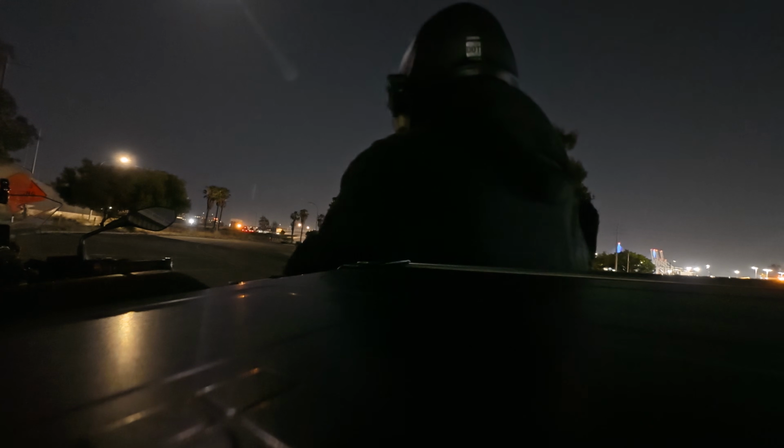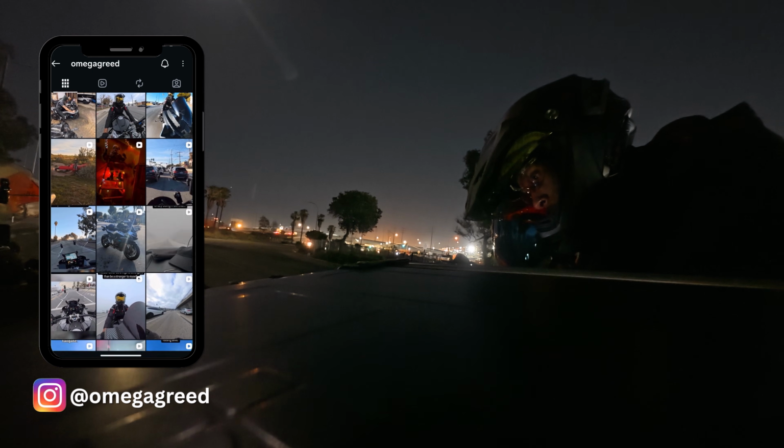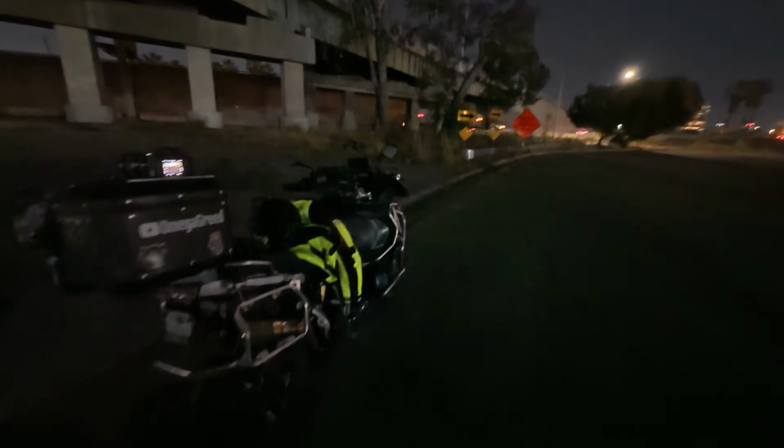How's it looking? Okay, this is probably good. This one's cool. That looks huge. That's crazy. Ooh, I hope this footage isn't super dark because there are no lights over here. The action cameras don't really do that well.